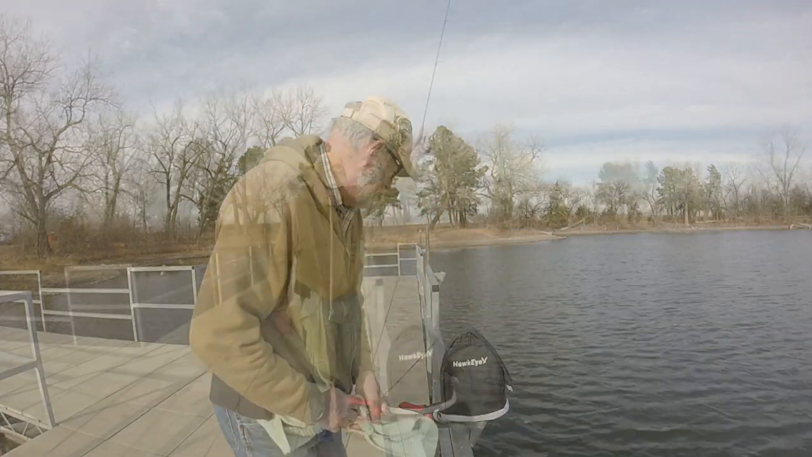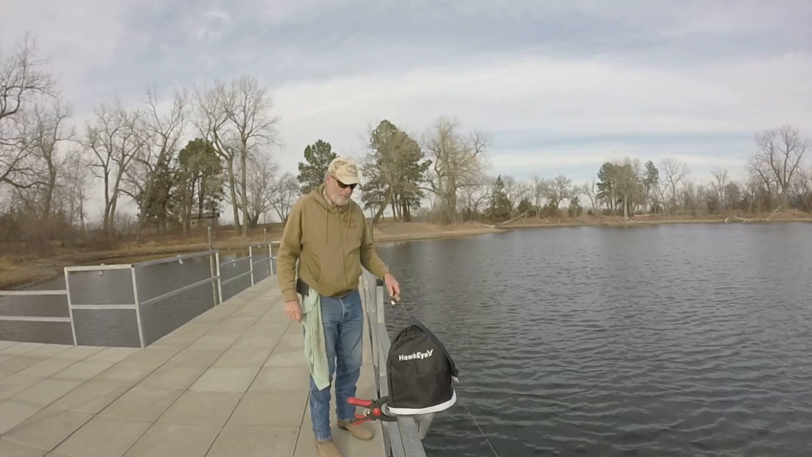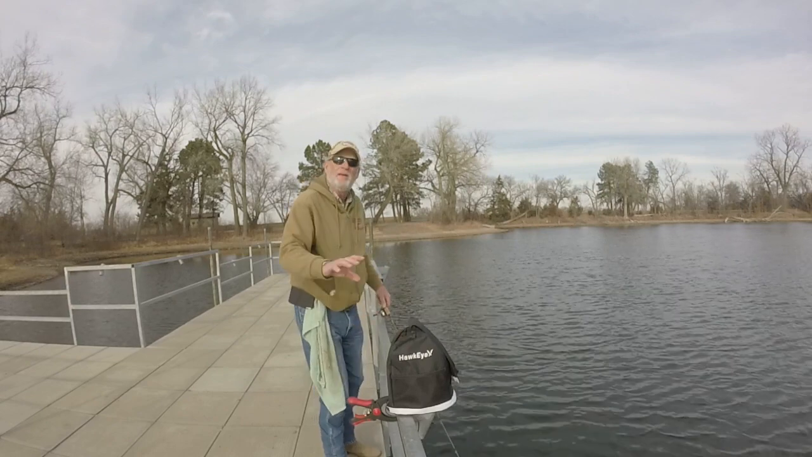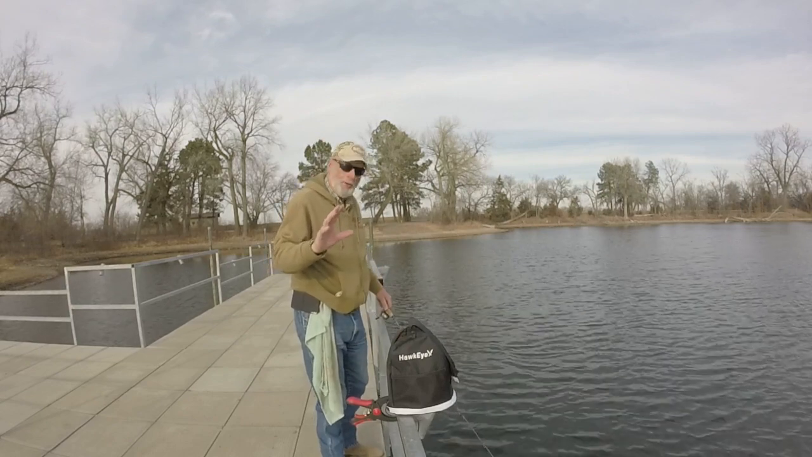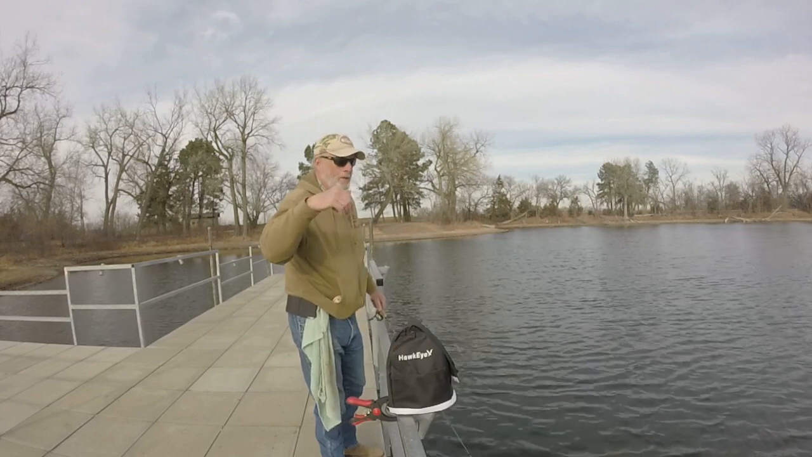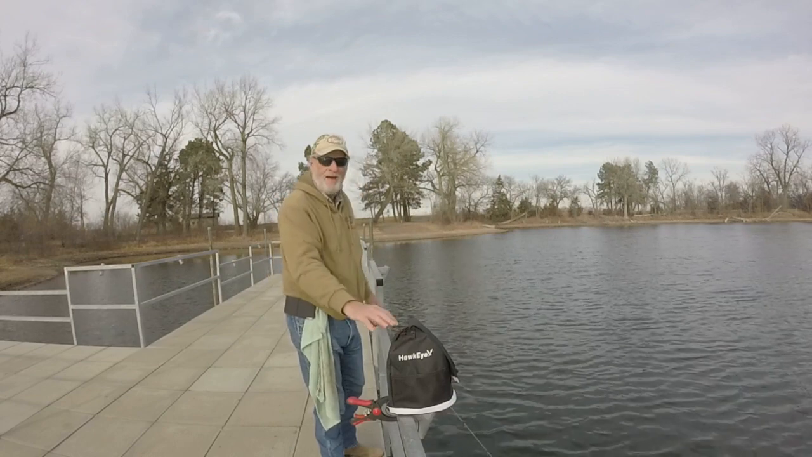There you go. You know, guys, what I'm doing isn't really any different than ice fishing. I mean, I'm using the fish finder. 2 weeks ago, I did a review on this Hawkeye fish finder. I'll put a link in the description or an end screen or something so you can find it if you want to go look.